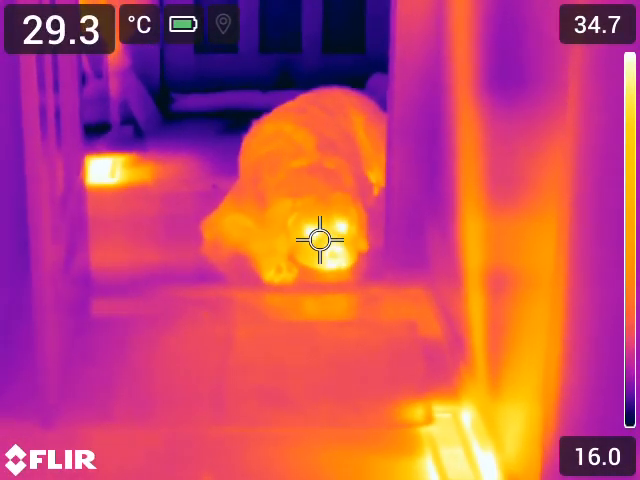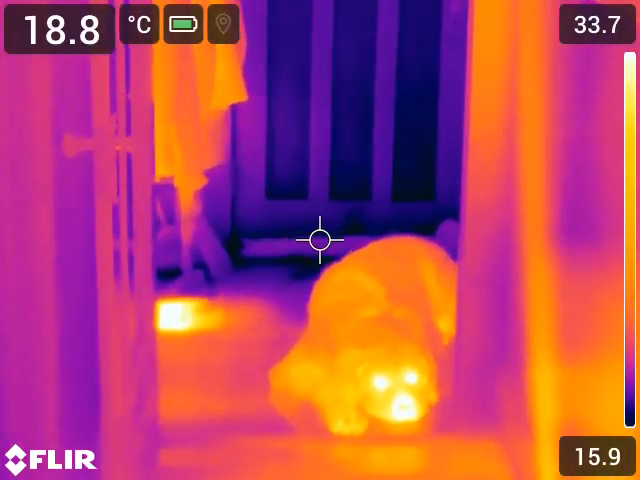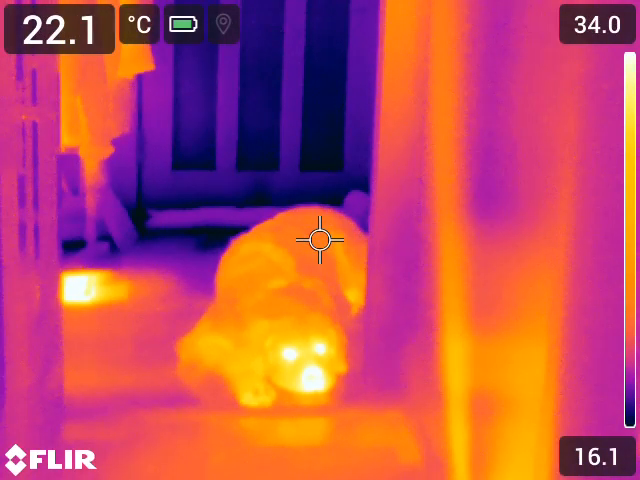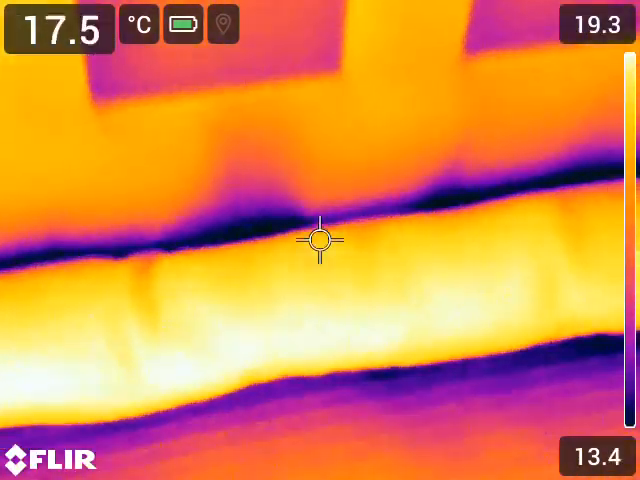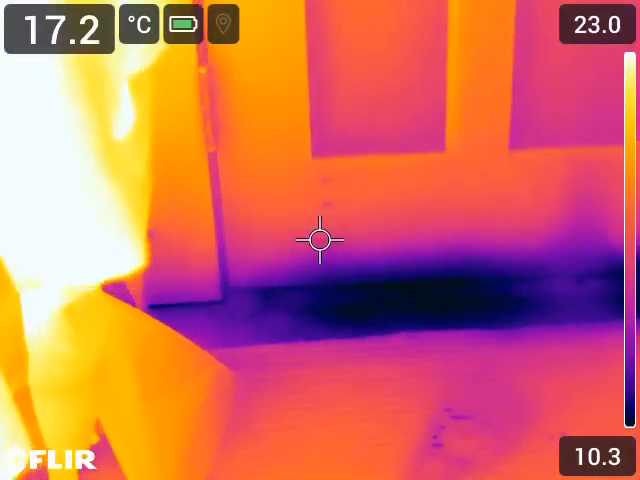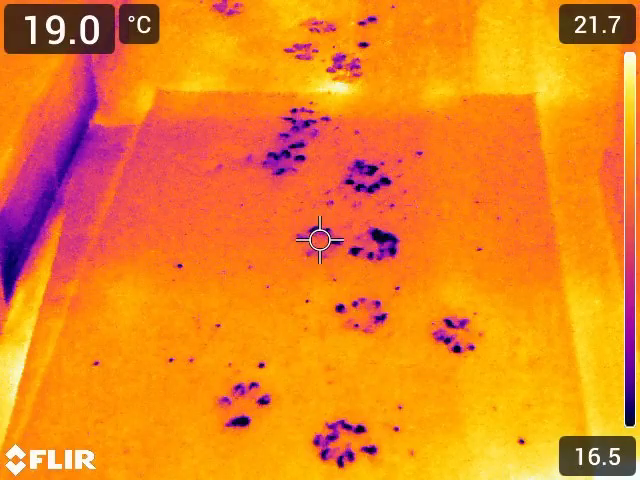In this next video we're taking a look to see how much of an impact door draft stoppers have. This was a relatively warm day out, but you can see a 10-degree difference after removing the door stopper. Bonus appearance from the dog.